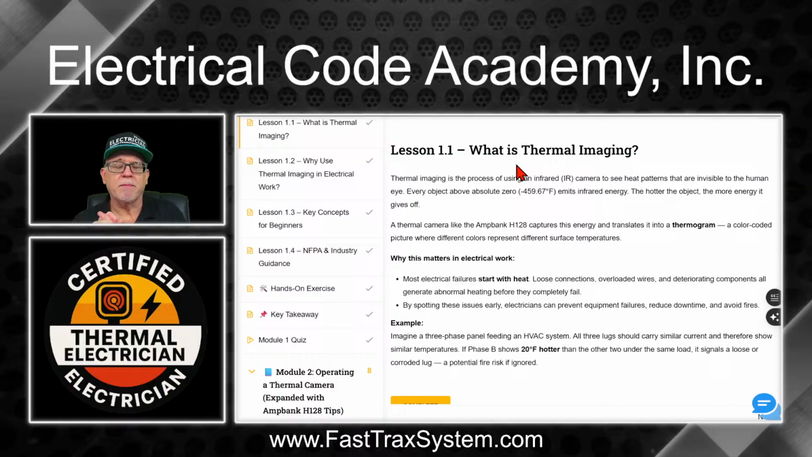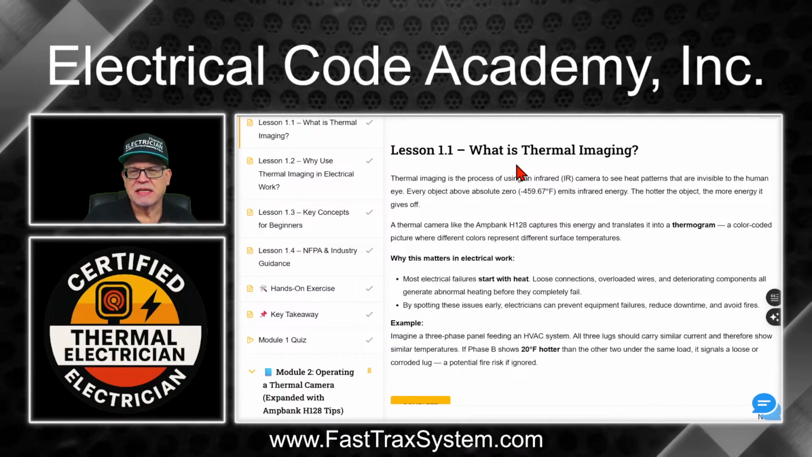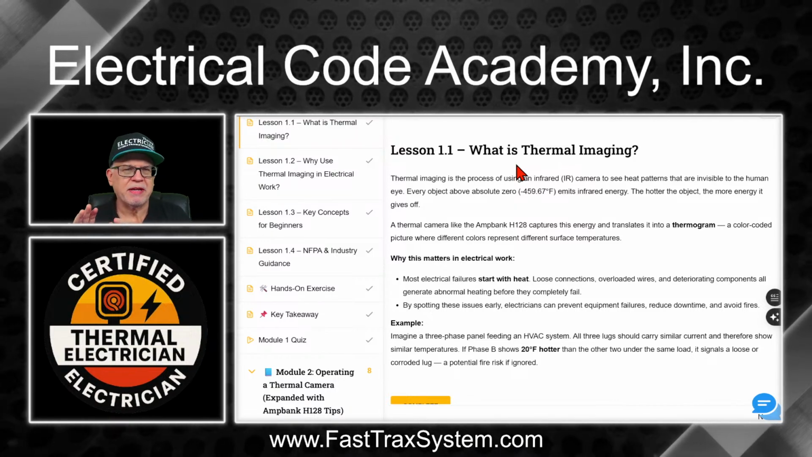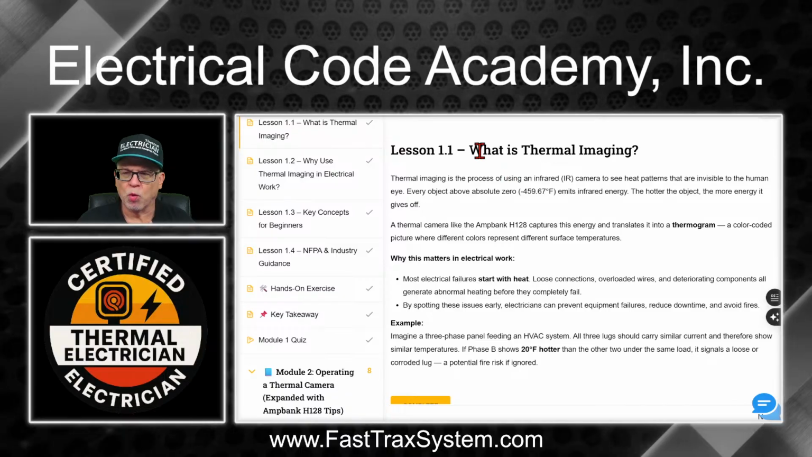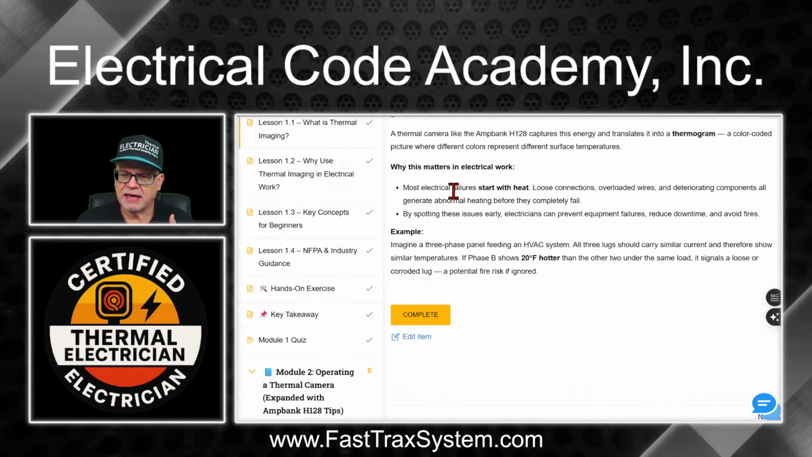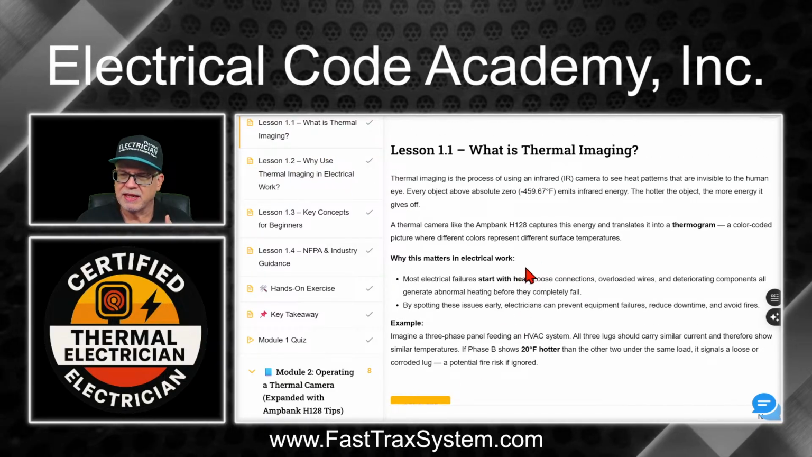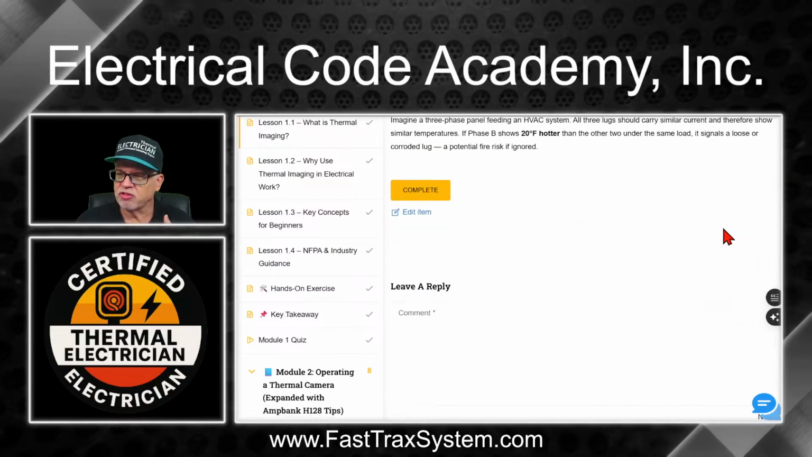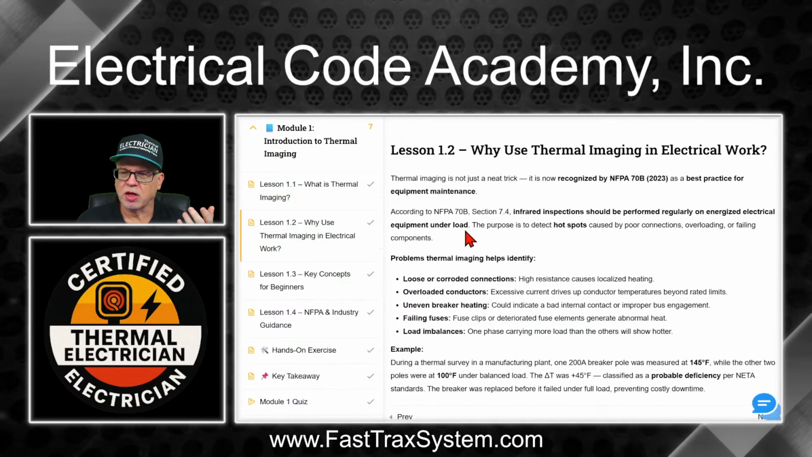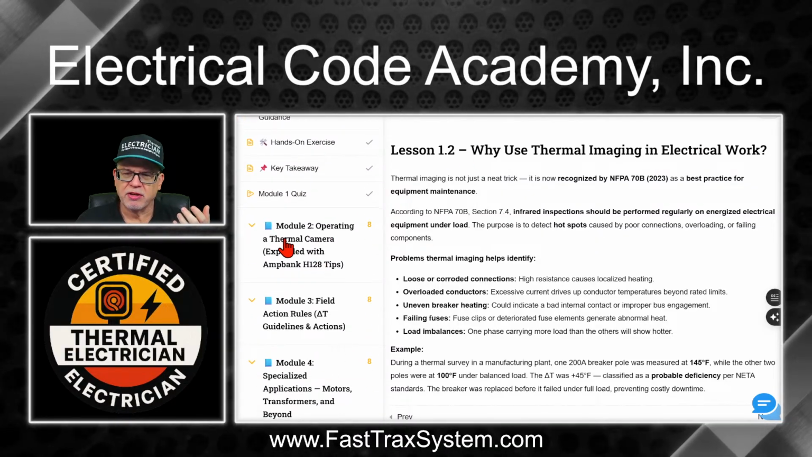Now, this is broken down in very easy to understand bite-sized pieces because I think that's really important when you're trying to hammer home some important topics that you absorb these topics, like what is thermal imaging? And we go over it, we talk about it. You can hit complete, it'll just check it off over here, but you don't have to hit complete if you don't want. And then you can just go on to the next unit. And then, so that's 1.1. And here we'll click on, here's 1.2, why use thermal imaging in electrical work?